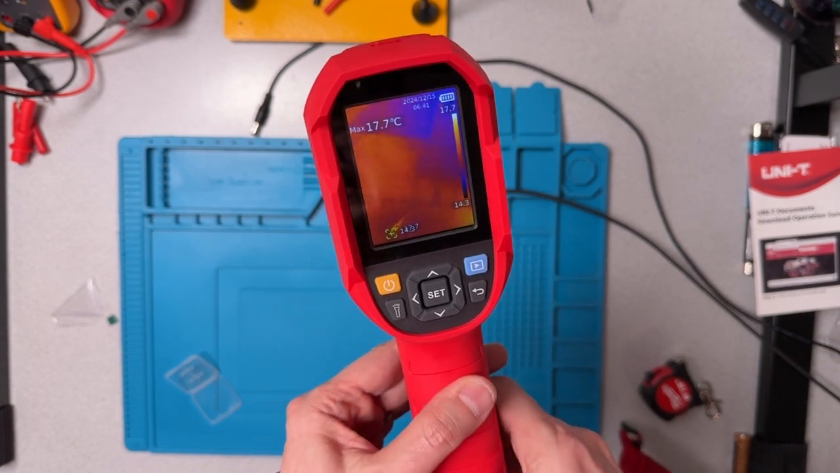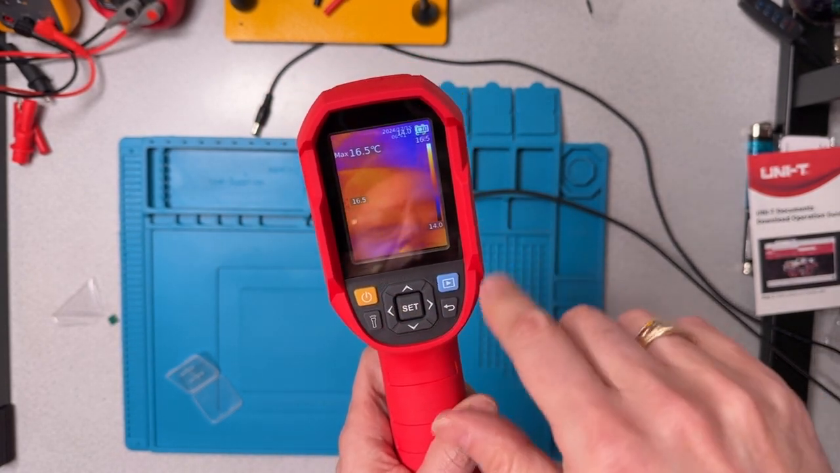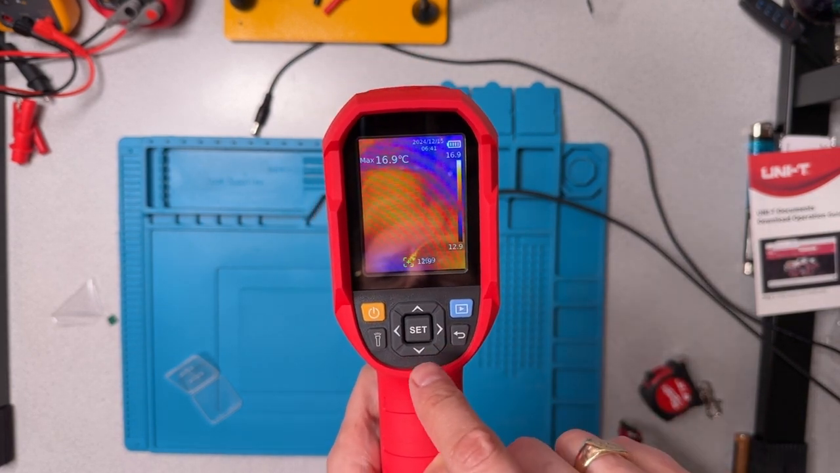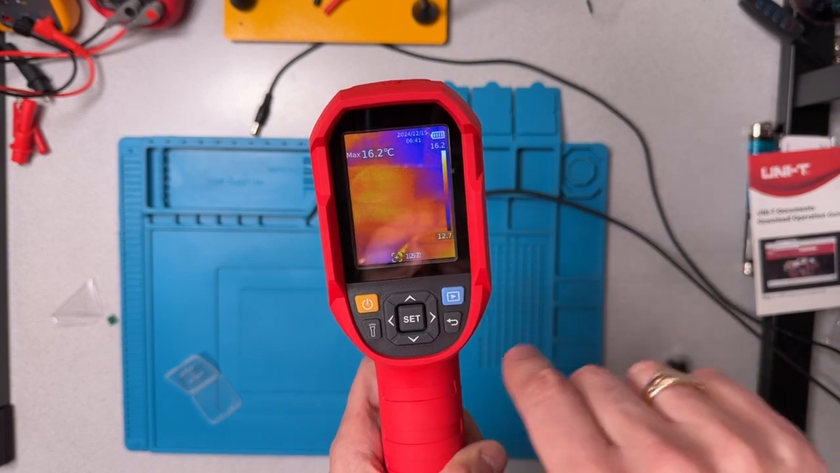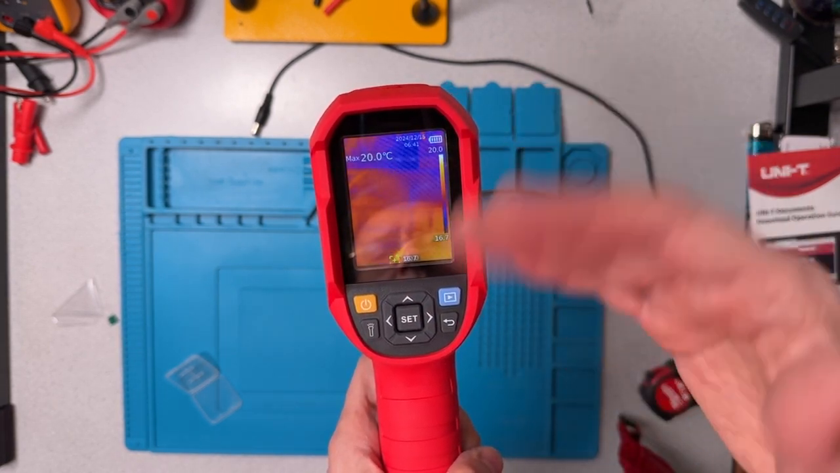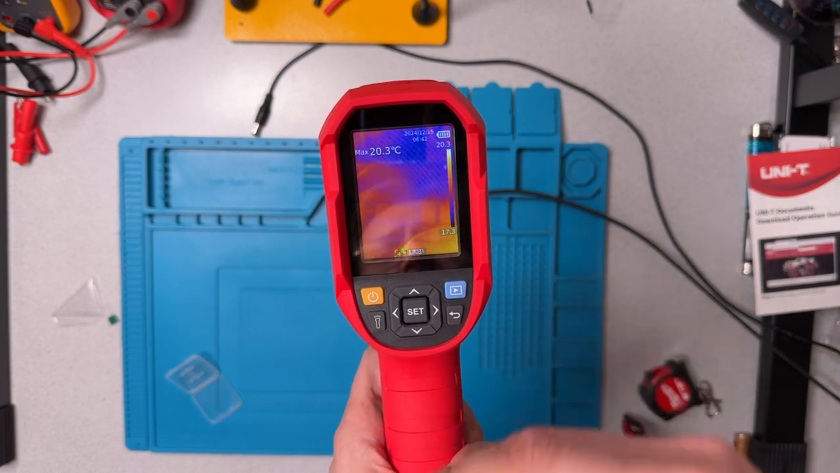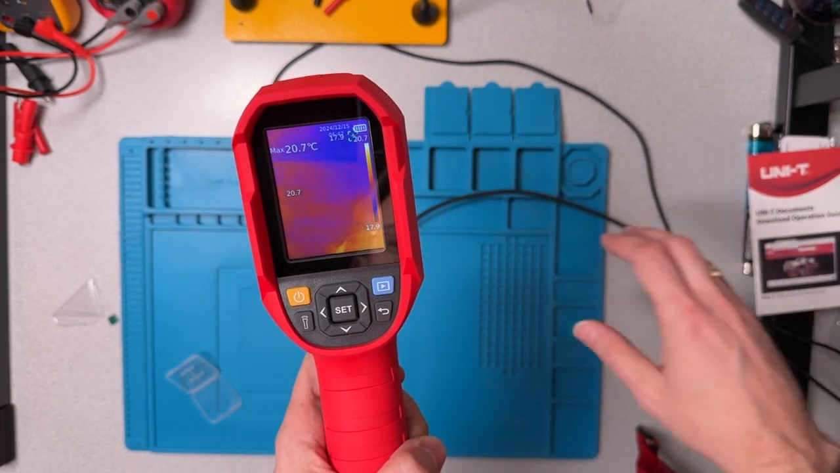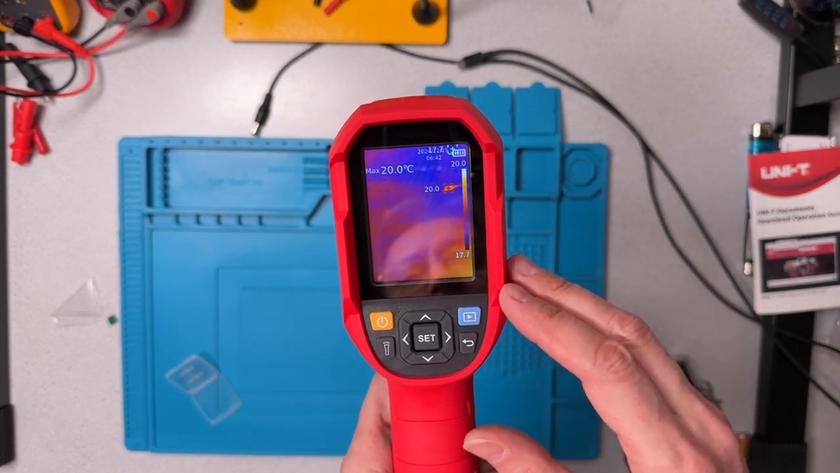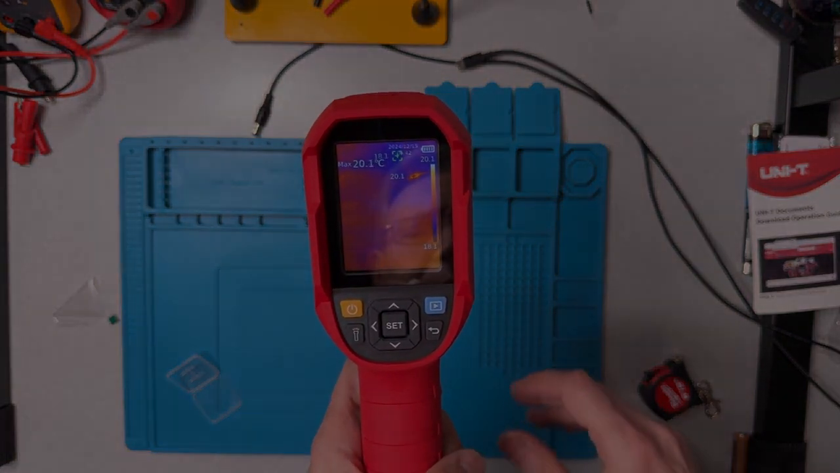And so this is operating now, and I will start to go through some of the settings here on the screen. But the only difference between this power up and the very first power up is that at the very first time it's powered up, it asks what language we want to use, and then it proceeds into the screen. And the choices for language are English and Chinese. So there's not a lot of flexibility here.